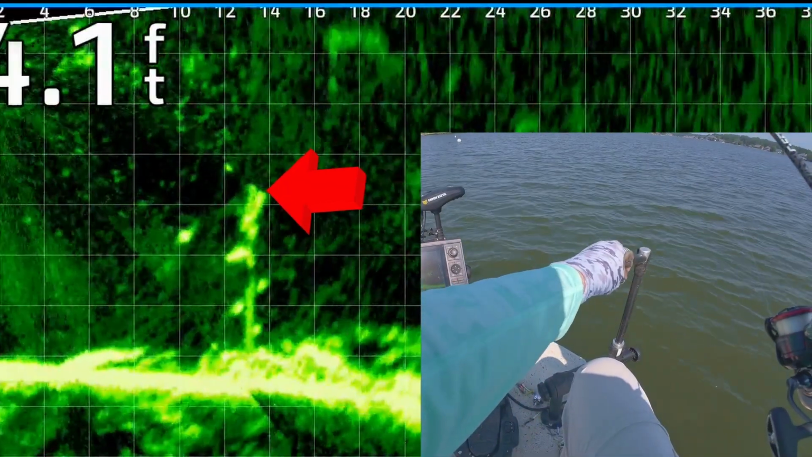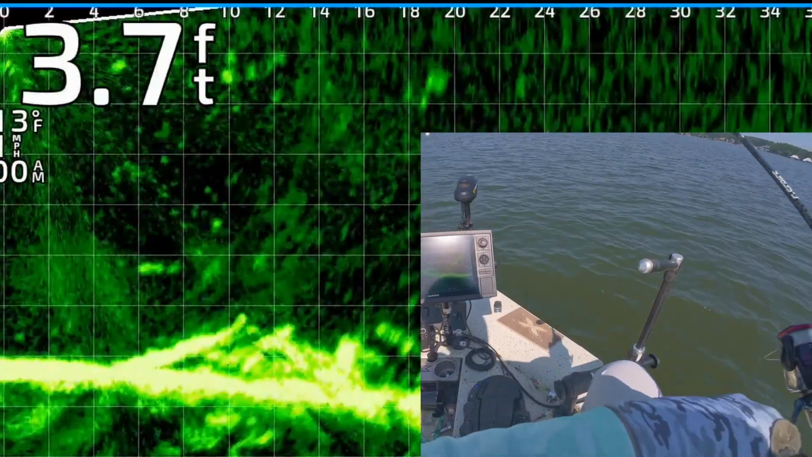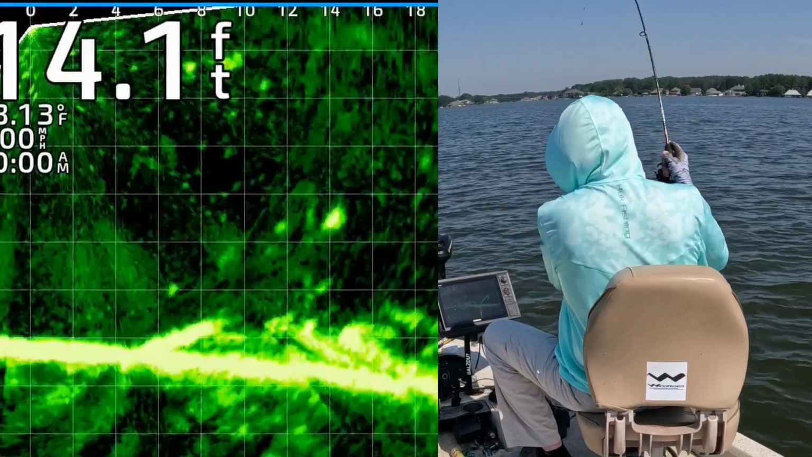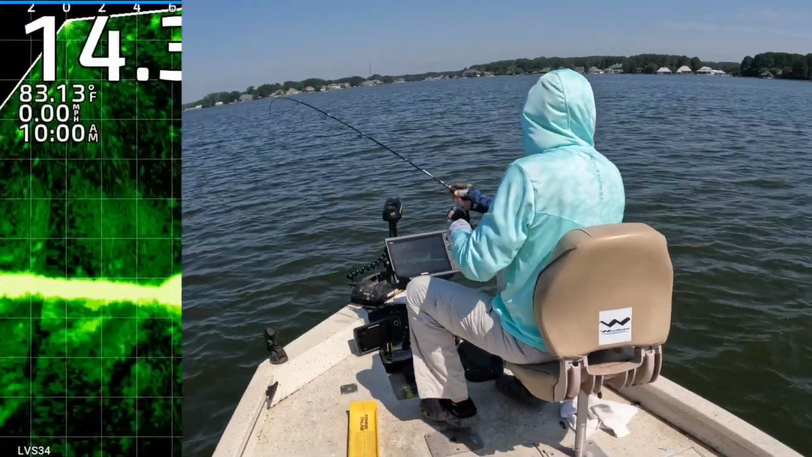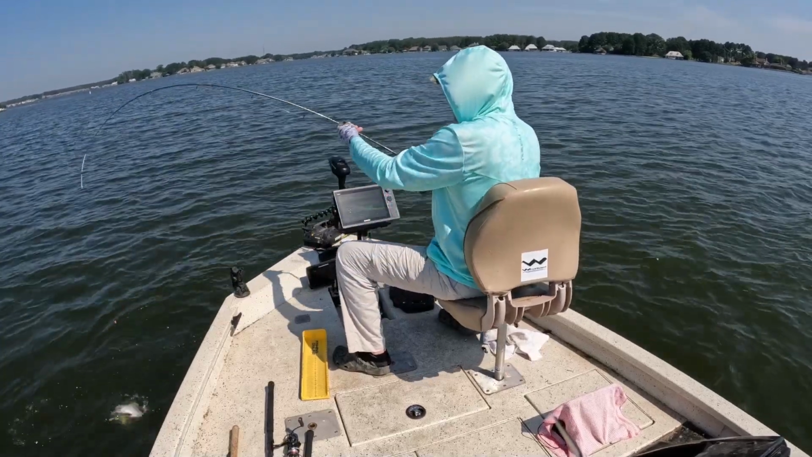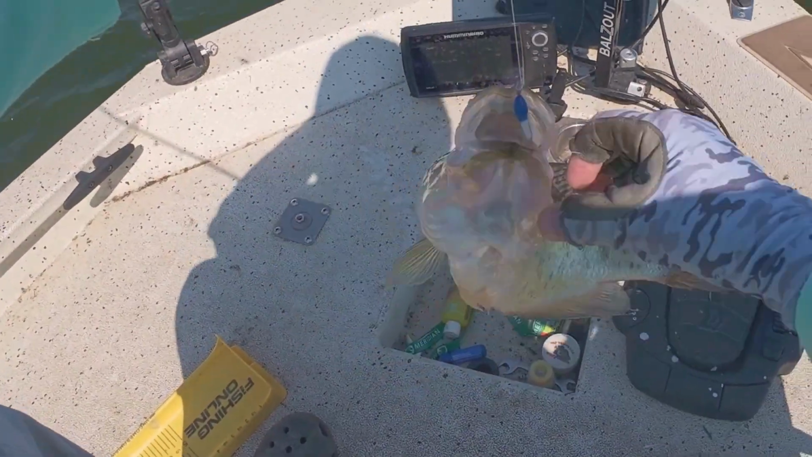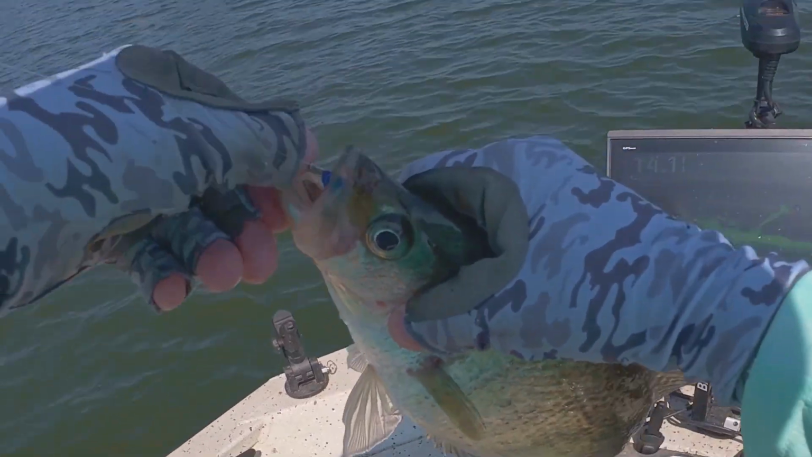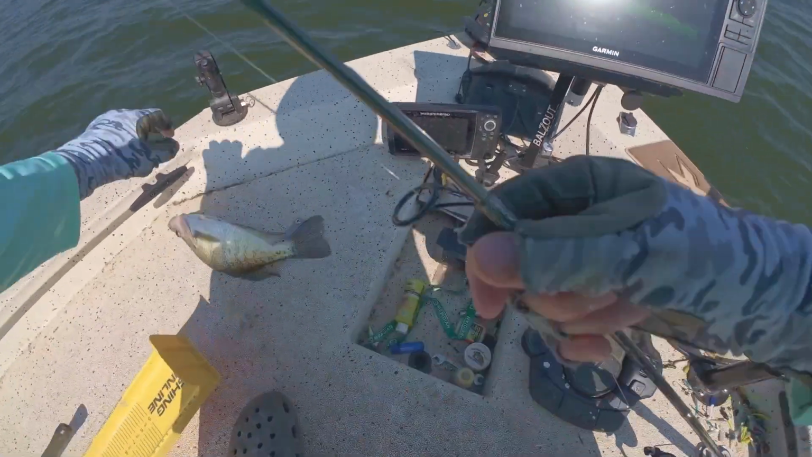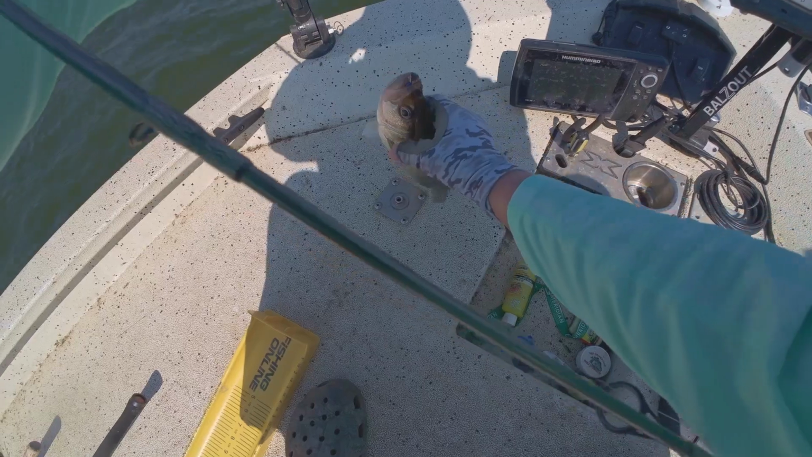Okay, there's my jig and weight. Gotta bring it over without getting snagged. One of them's about to get it. Got that one. He came up. Sitting right there on the screen. Barely see him hit it. White crappie. Good Lord, look at this sucker. Oh, man. Easy.